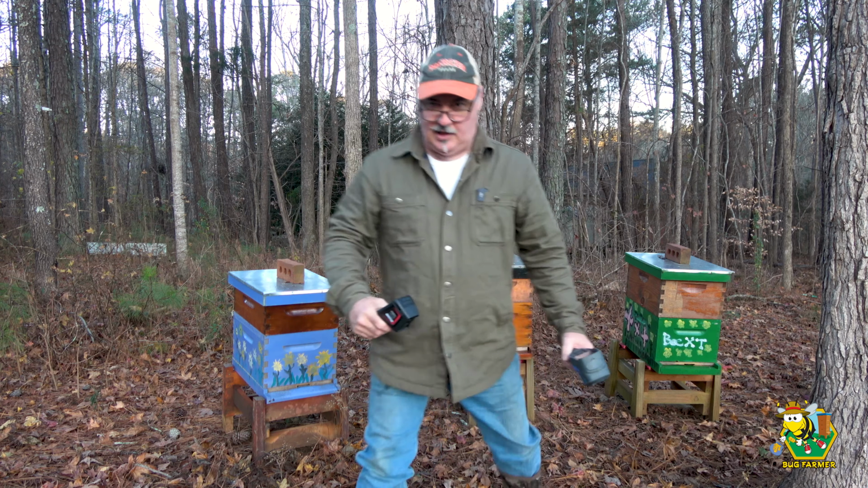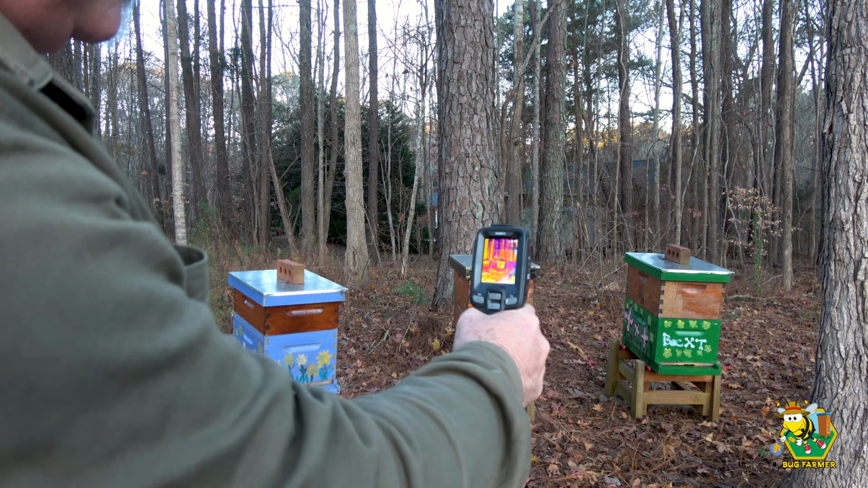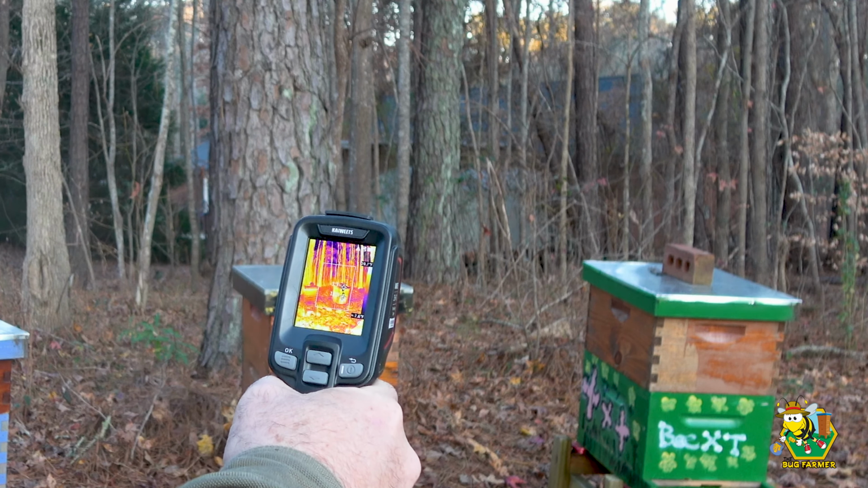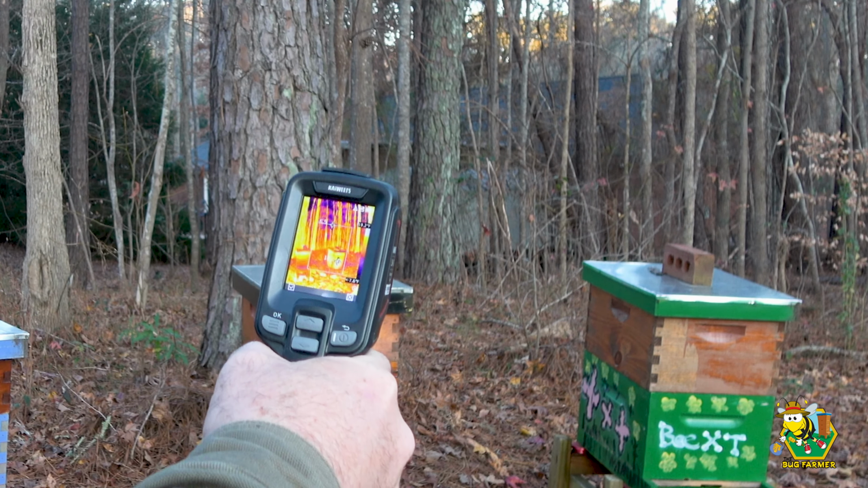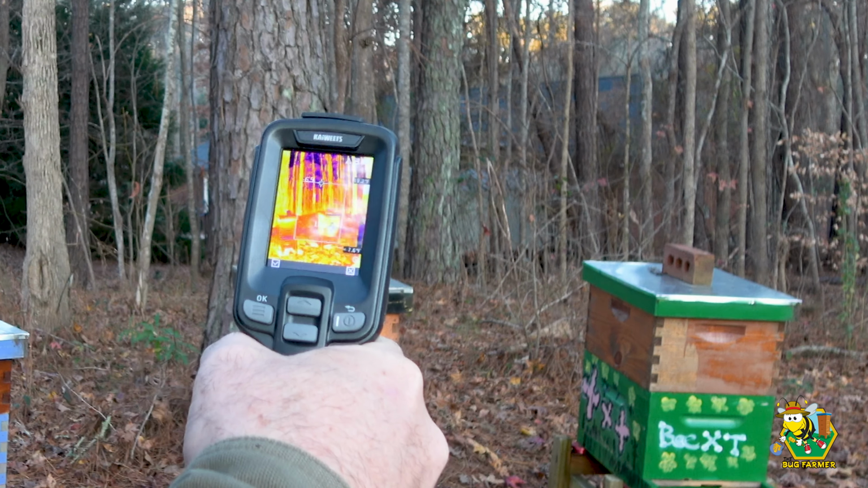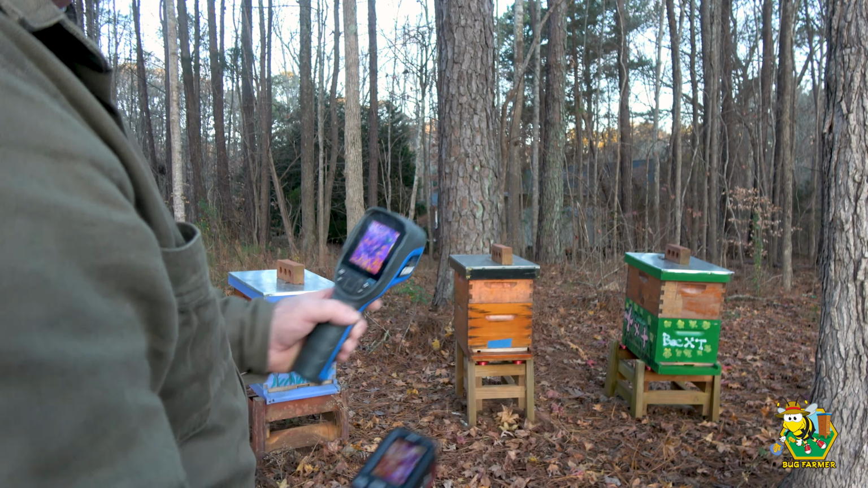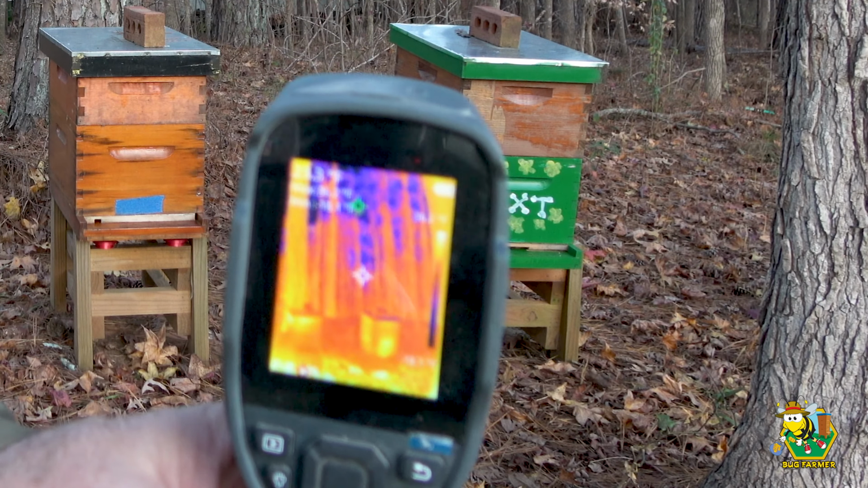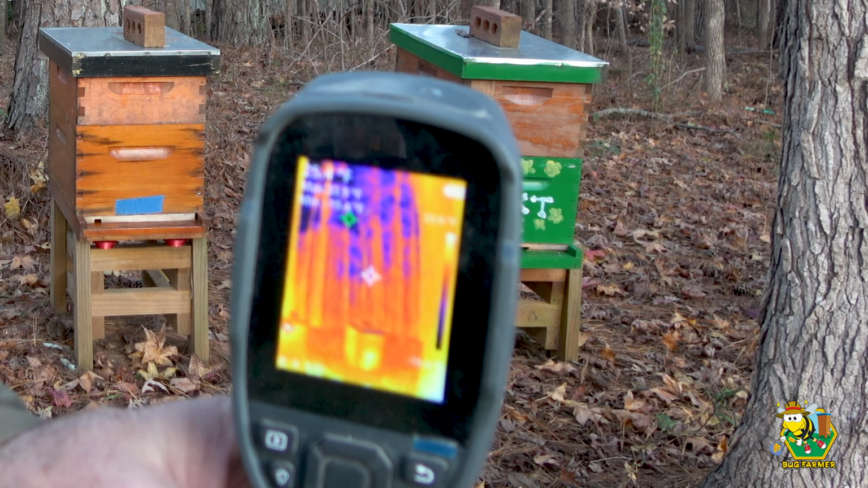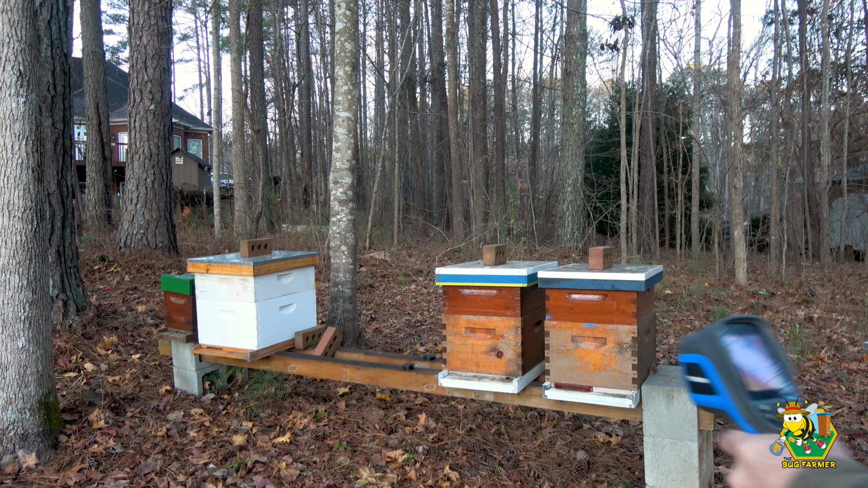Let's see if I can get this closer to you so that you can see this. I don't know whether it's going to pick it up from this far away. Now, from this far away, it's showing me that it's 20 degrees, but you can see that box is orange. I don't know whether you can see that or not. It's orange. Let's look at it with this one. Same thing. You can see the heat signature in there on that hive. Yeah, they're alive.